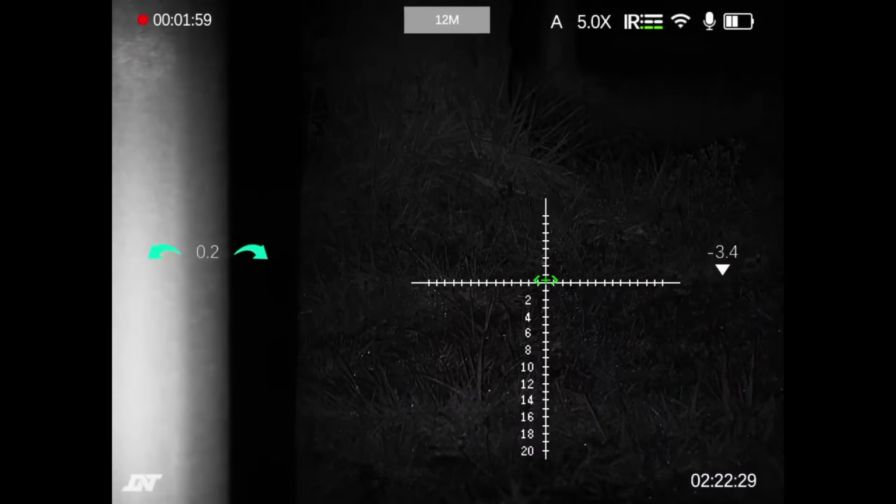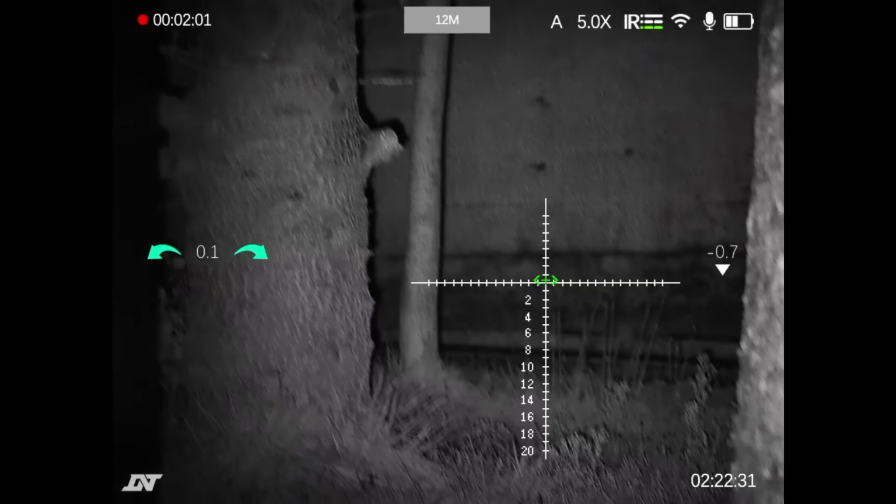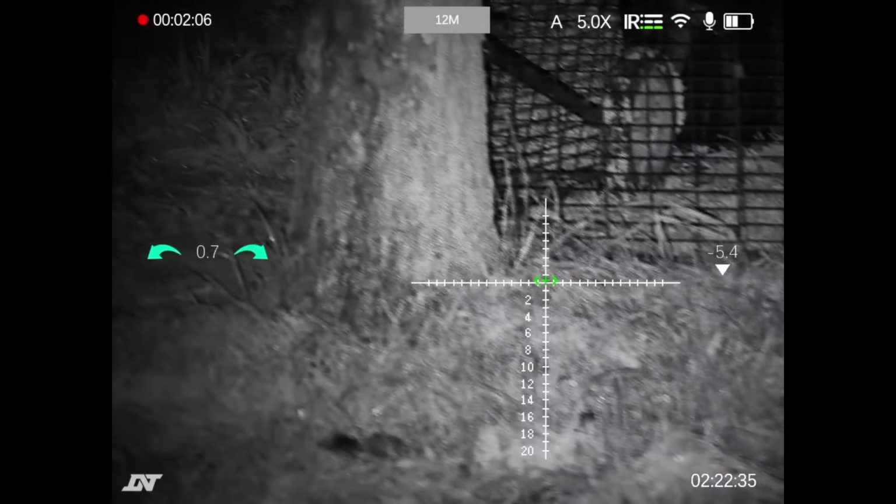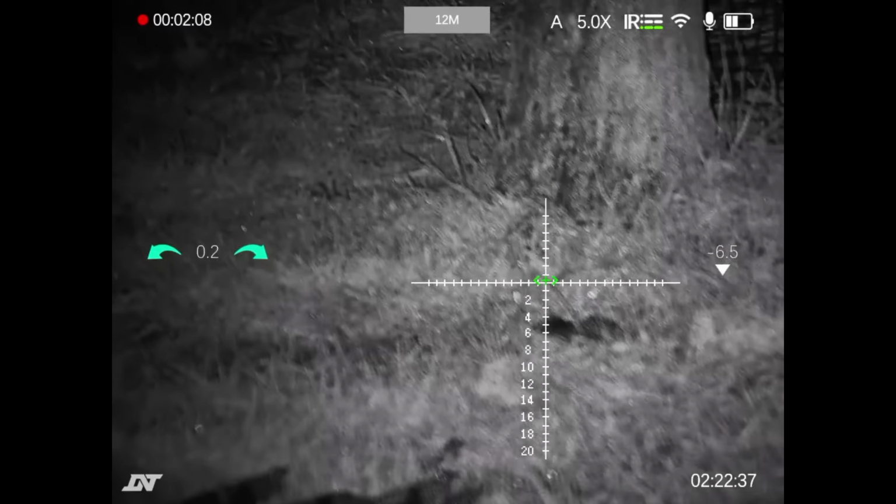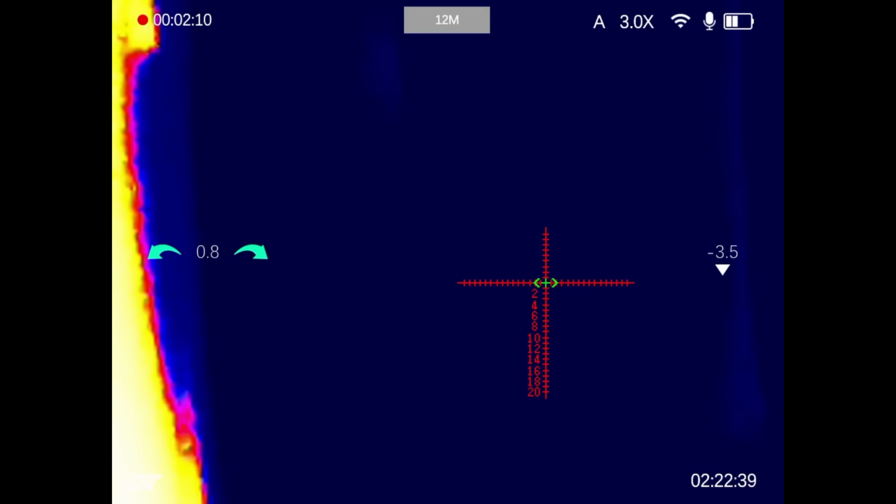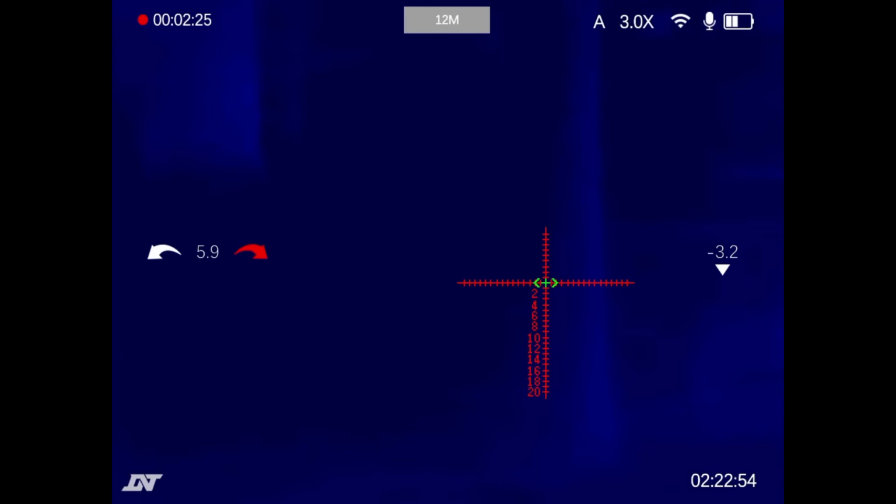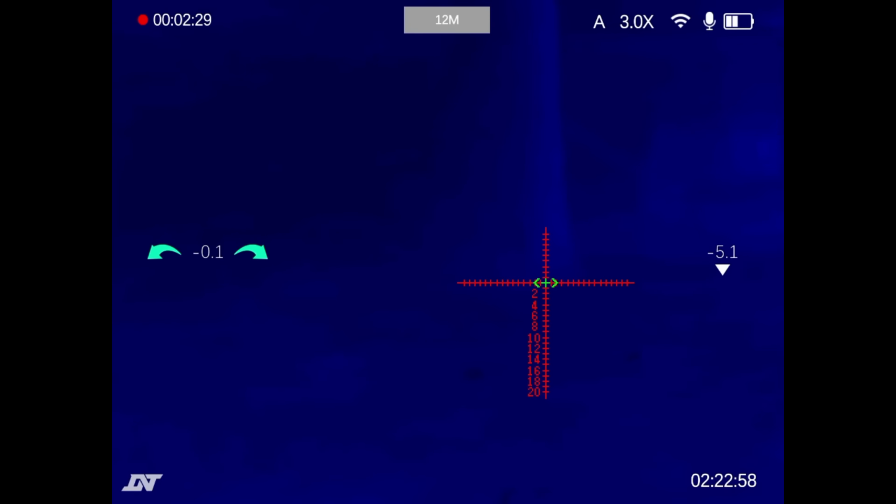But you can see very clearly, all the way down to 42 metres, you would be able to see a rat. But the trick's going to be spotting them. And the great thing about this Thermnight scope, with the press of a button, I've gone thermal. Now, this isn't the best thermal in the world. The Mars unit does give a much clearer picture, but the advantage of this is great for spotting your rat. He's going to show up bright red on this format here. Hopefully we'll be able to show you later.